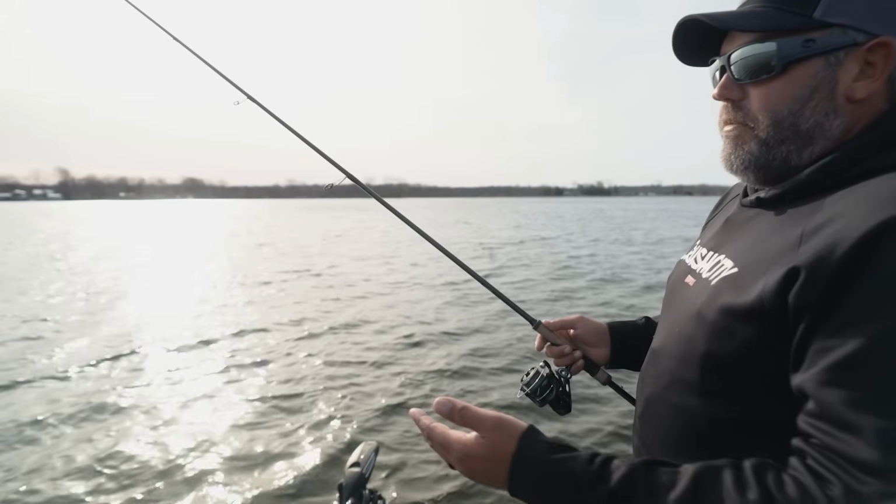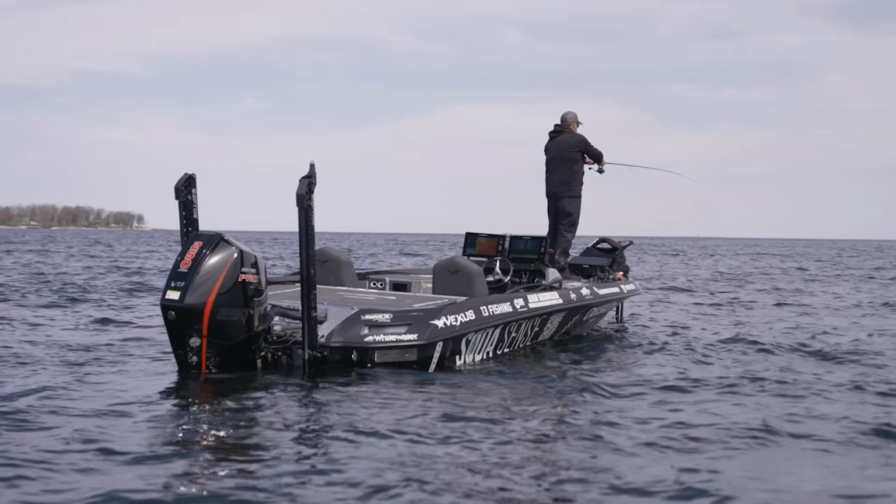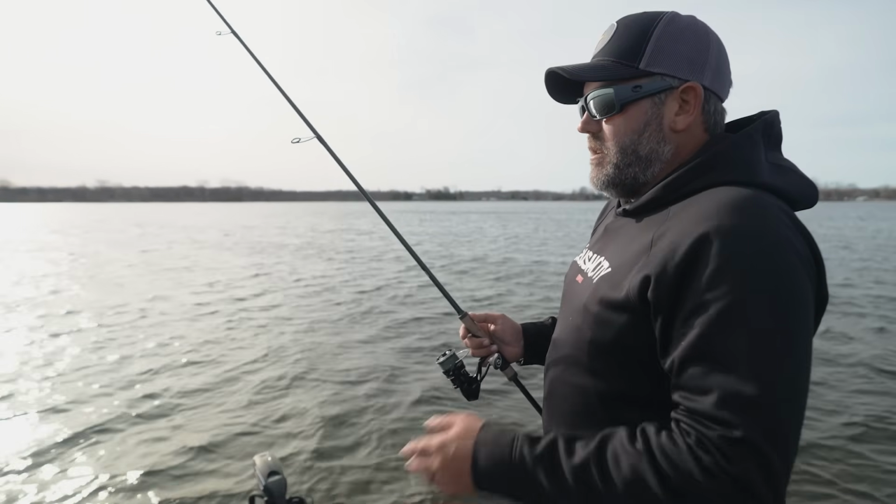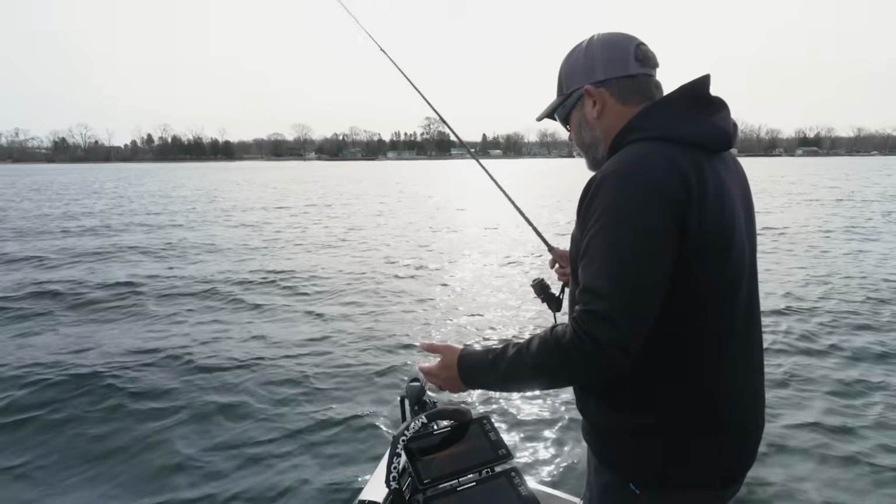But having that braid fluoro combo allows me to feel everything that my bait's doing down there. It definitely helps in the wind as well. To have that sensitivity, feel what your bait's doing, feel those subtle little bites when the water's cold like this. You can fish multiple presentations on the same rod and reel combo.